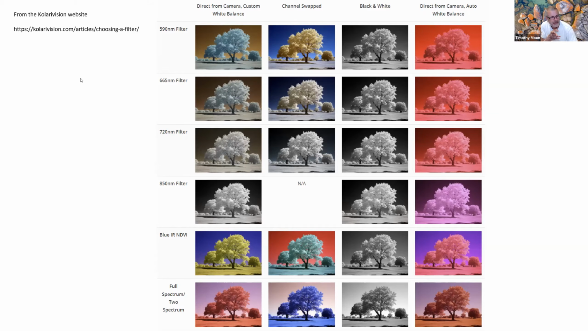I've got the website up the top there, kalarivision.com, choosing a filter. It's Kalari's fantastic website. They've got lots of information about what are the good cameras for doing conversion with, how you choose which filter you're going to use, and they go through all the pros and cons of everything. So it's a very informative website, and if it's something you're thinking of doing, that'd be a place where you would start your research.